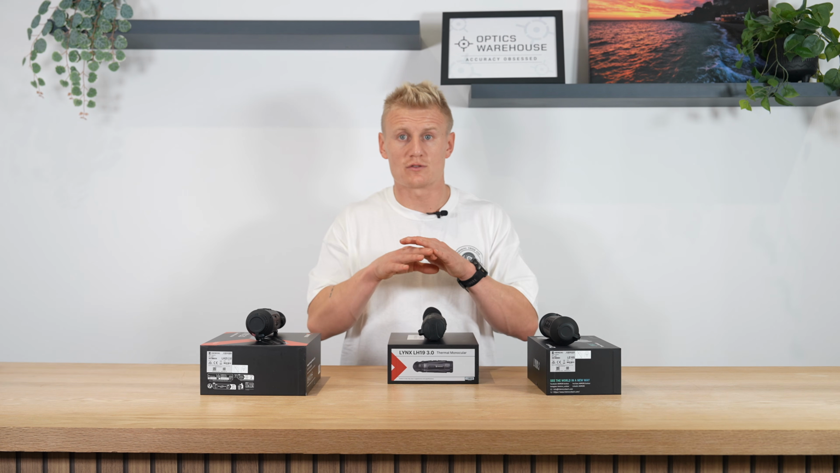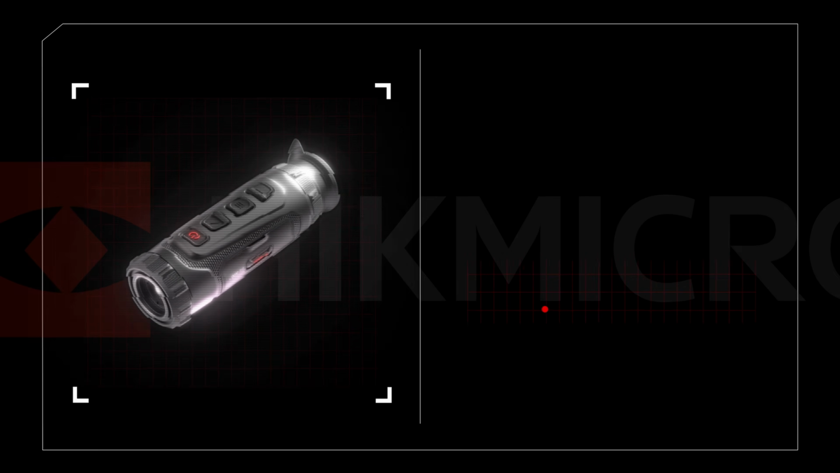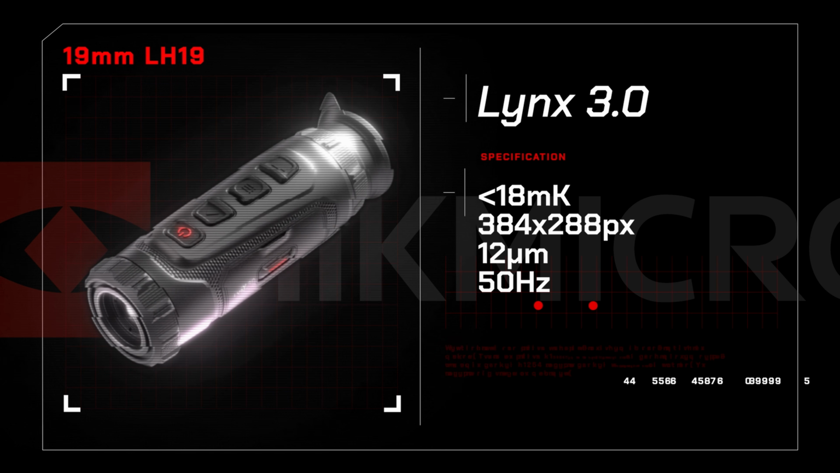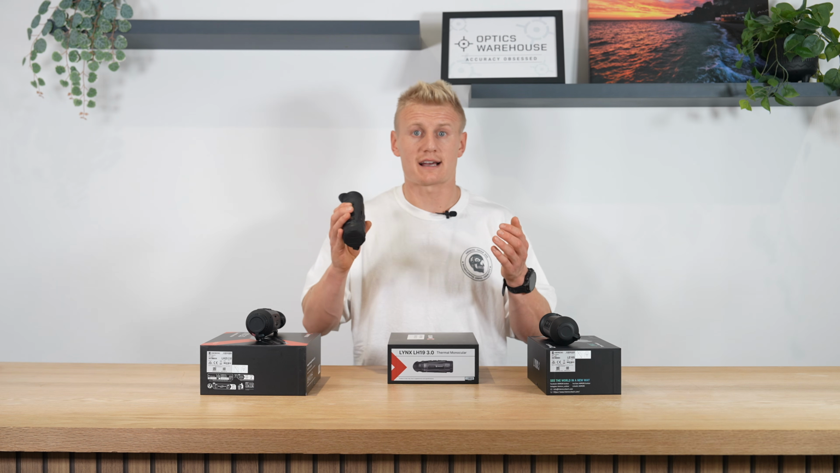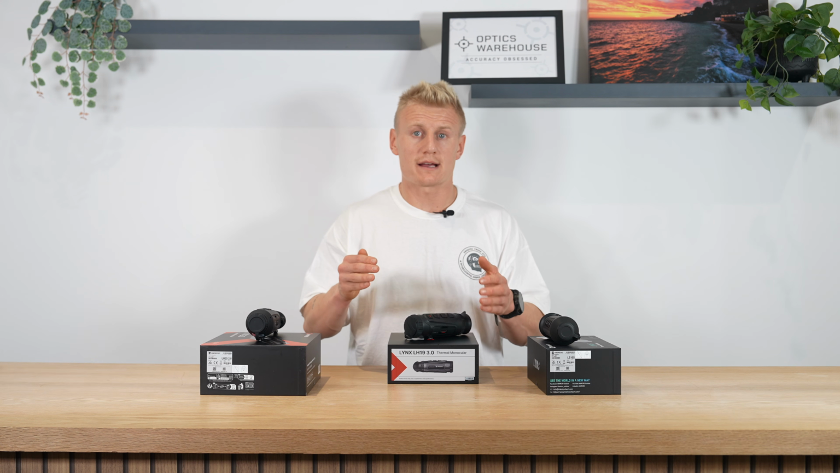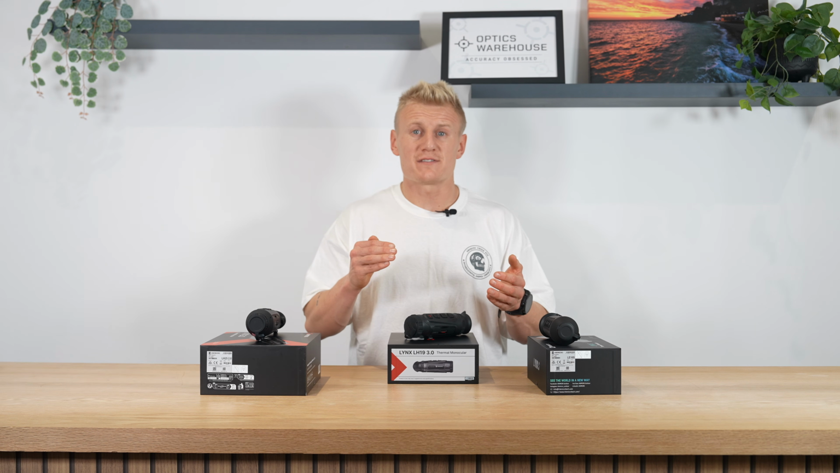And then we move on to sort of the flagship models of the Lynx 3.0 series. We have the 19mm. This is my favorite unit and has been a favorite among foxers, deer stalkers, and anyone who is looking for an ultra compact unit, can fit straight in the pocket, but provide a performance that is second to none. So the LH19 comes with a 384 pixel resolution, 12 micron, and a sub 15 NETD.